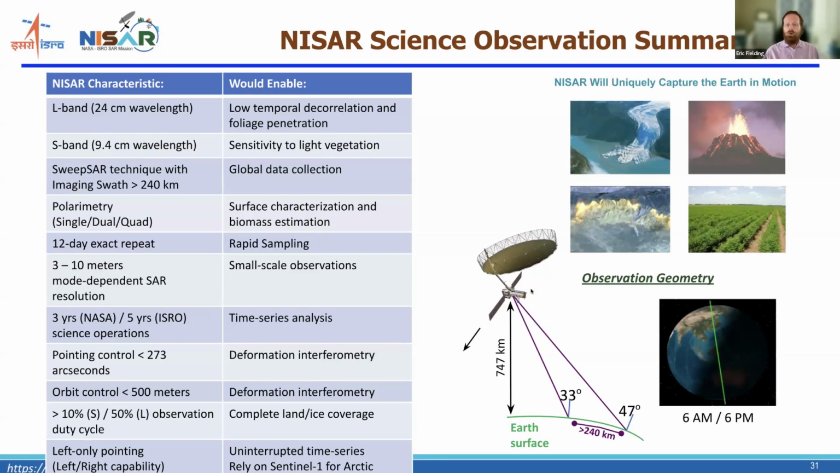The radar structure also has this boom that connects to a radar reflector so that the two radars can operate at the same time by using the reflector. So this is a unique system, having the two radar wavelengths on the same spacecraft operating at the same time.